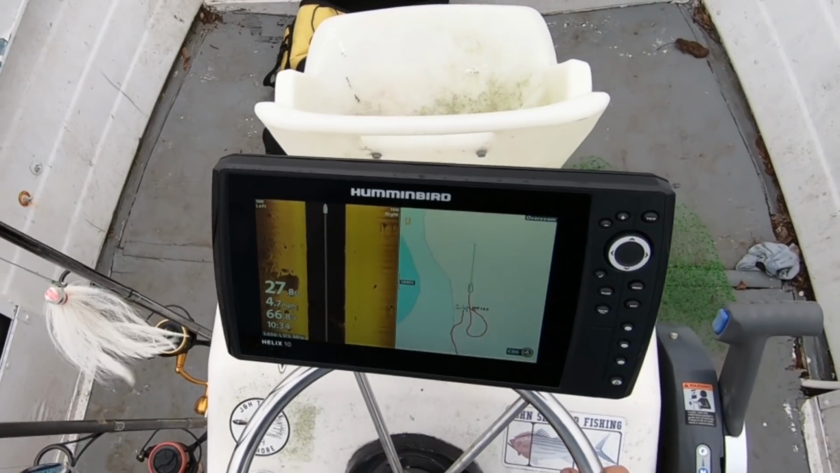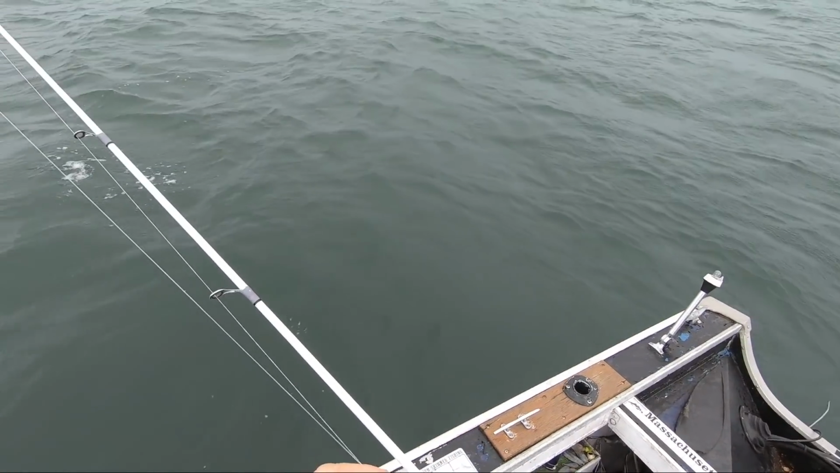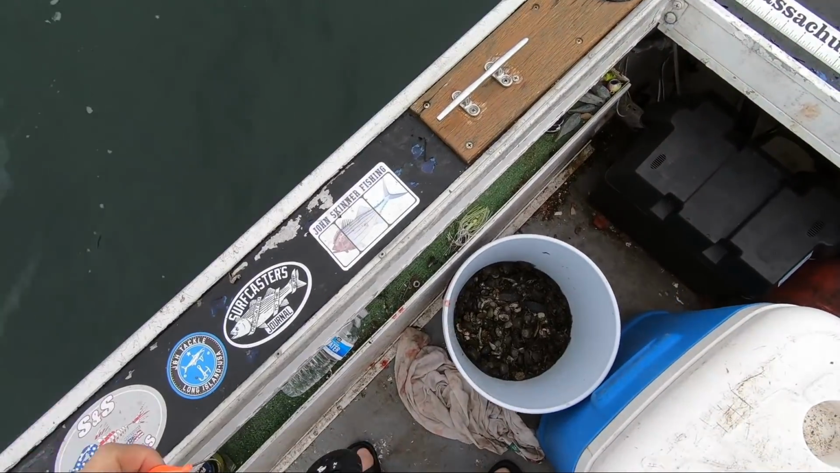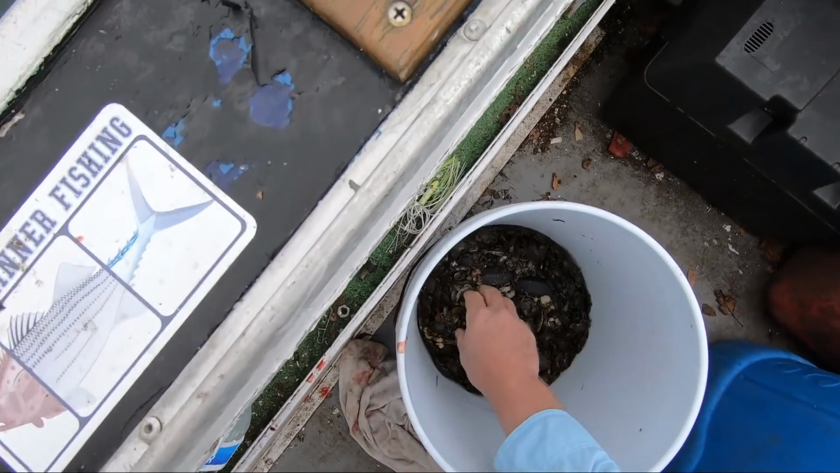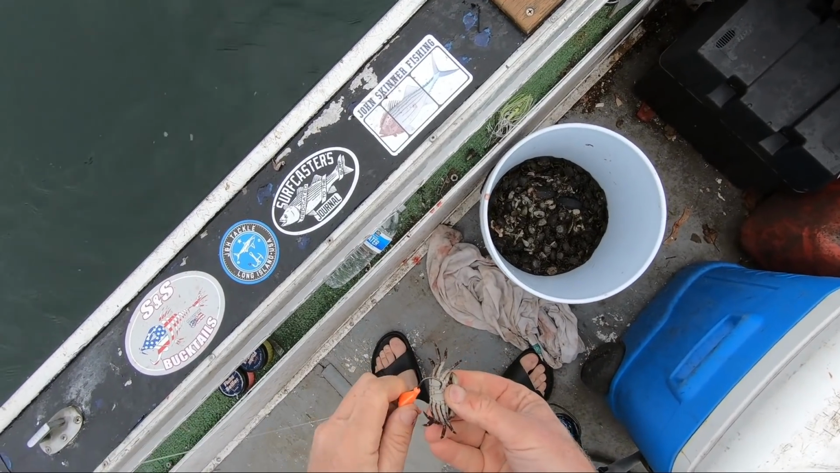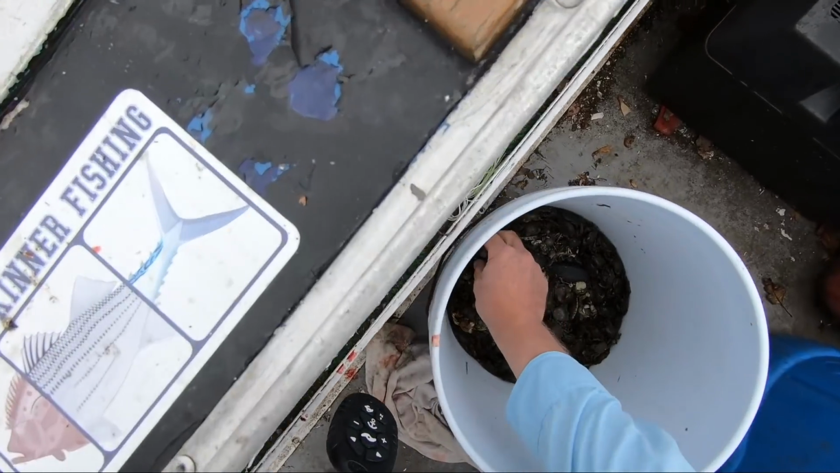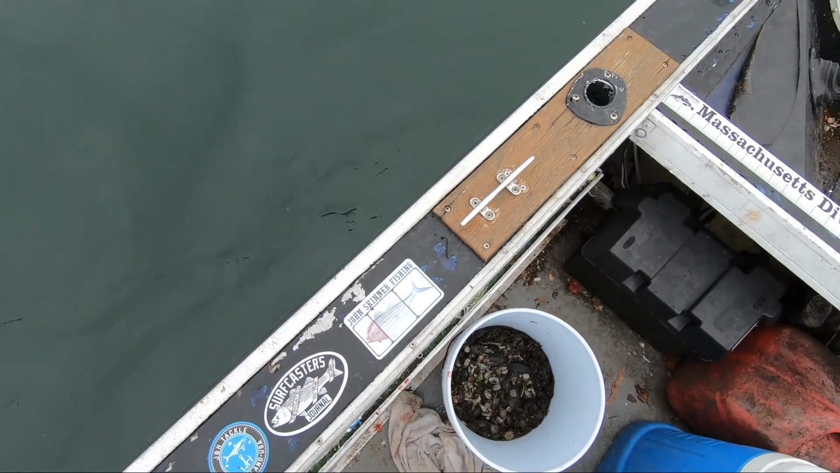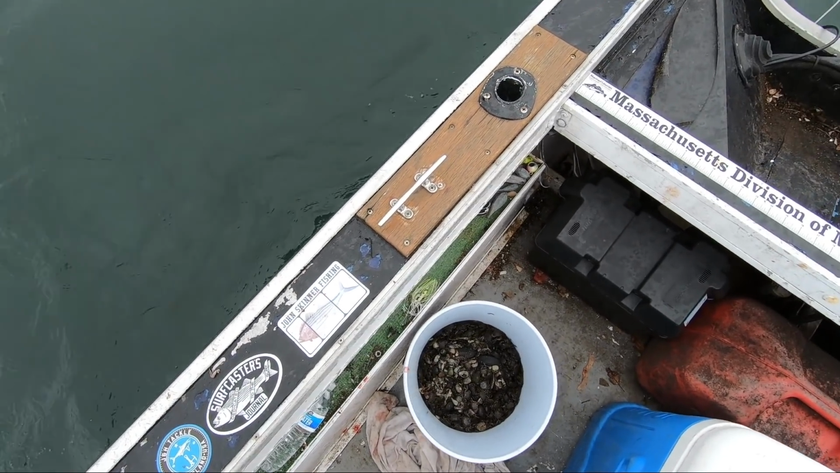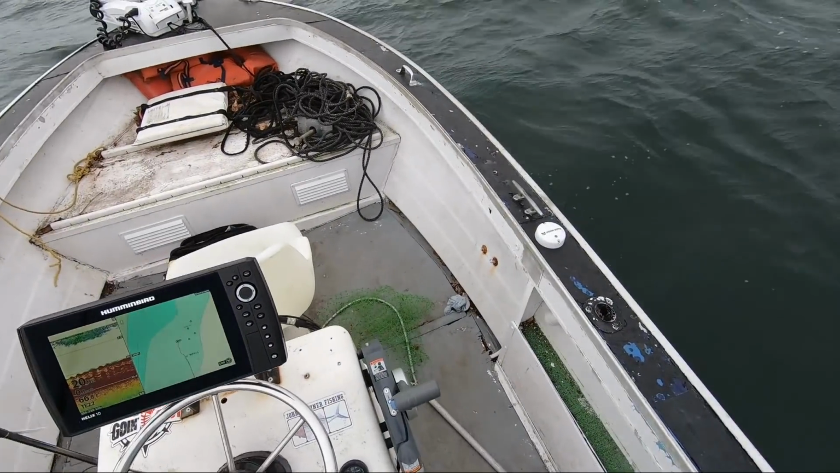That was the rock. Apparently it throws a sonar shadow. It looks like a shadow on the unit, and the longer the shadow, the higher the structure is. So, yep, next trip you're going to get to see that in use. But for now, I'm just having fun with the spot lock and catching the first blackfish of the season.